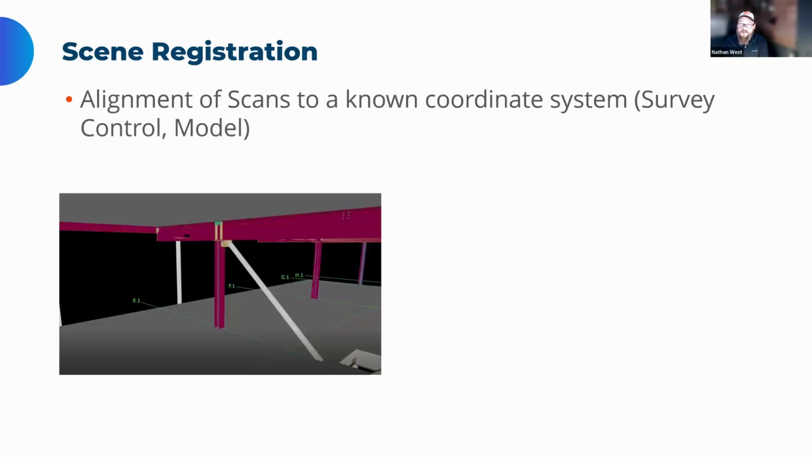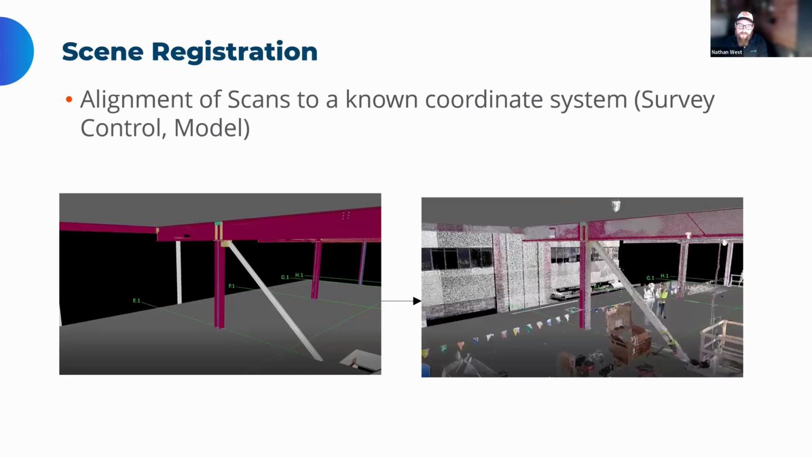Scene also supports alignment to target. In this case, large black and white pattern targets were used to align separate scans to survey control. In walking mode and handheld, ground control points captured with the Orbis are used to align the scan to survey control. These methods can be used to align 3D models and 2D plans to your scan data. Very, very useful, very powerful.